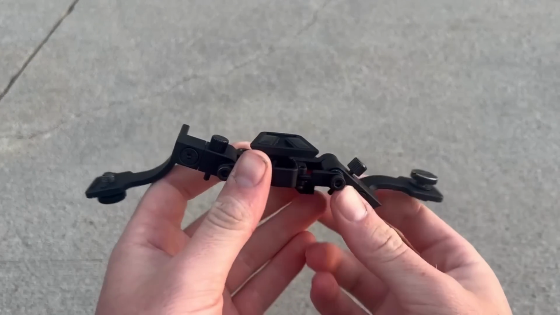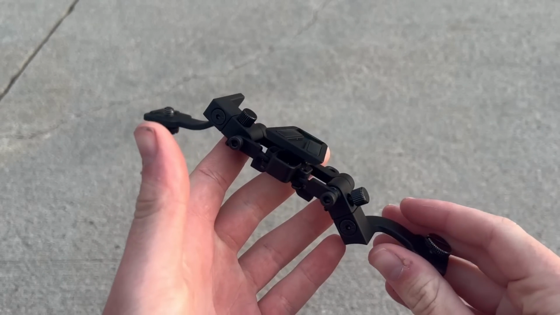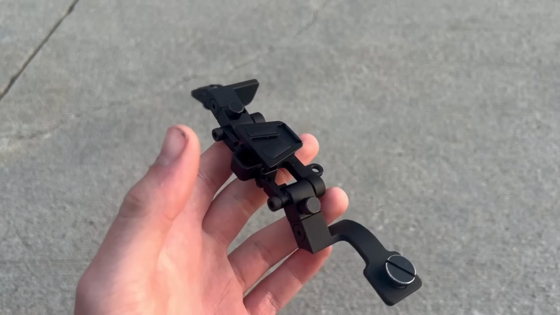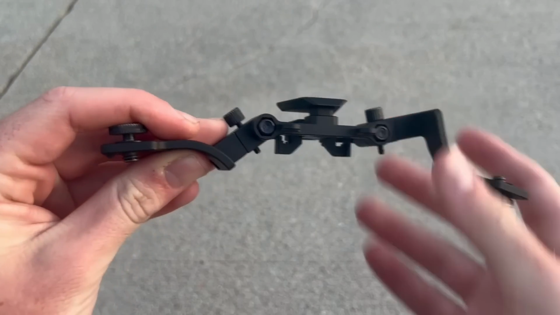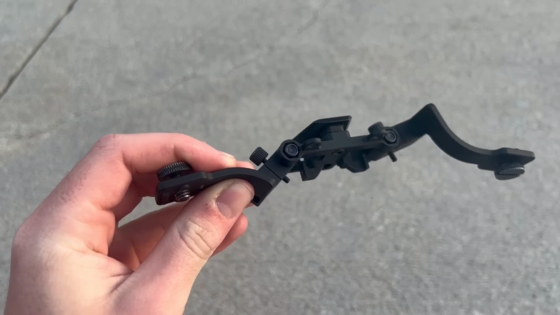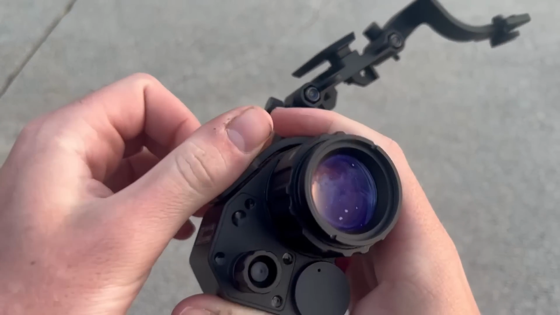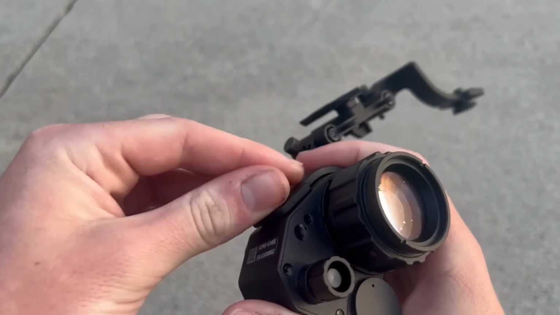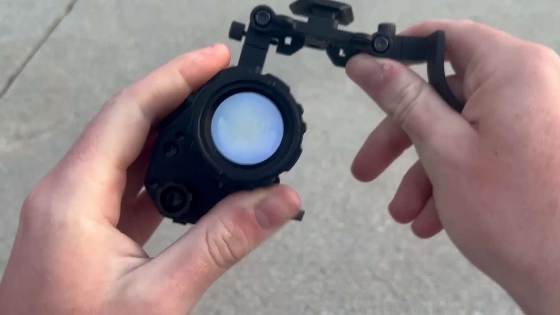Quick interjection, this is on the mount. I kind of wanted to show how versatile this could be. This would be a really cool system, but basically, as I showed, there are different ways that you can set your monocular. So this is in the horizontal configuration, right? So that hooks in and basically sets the screen to lay horizontally when it's set flat, right?